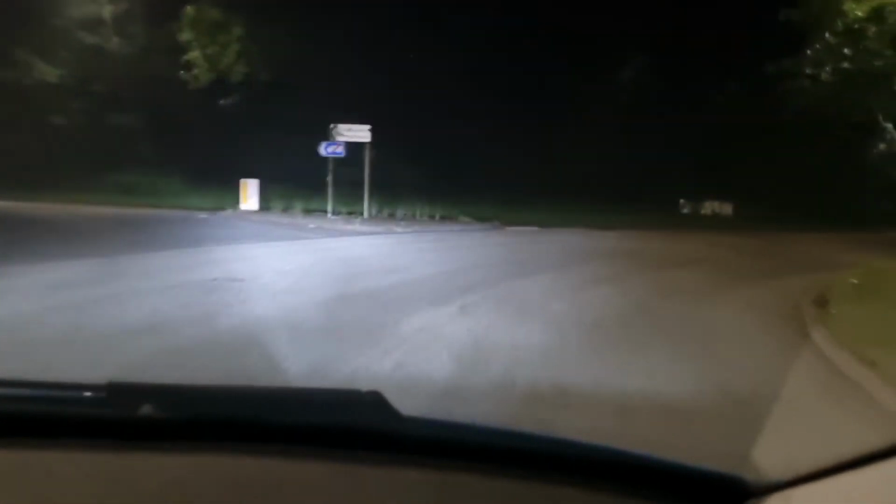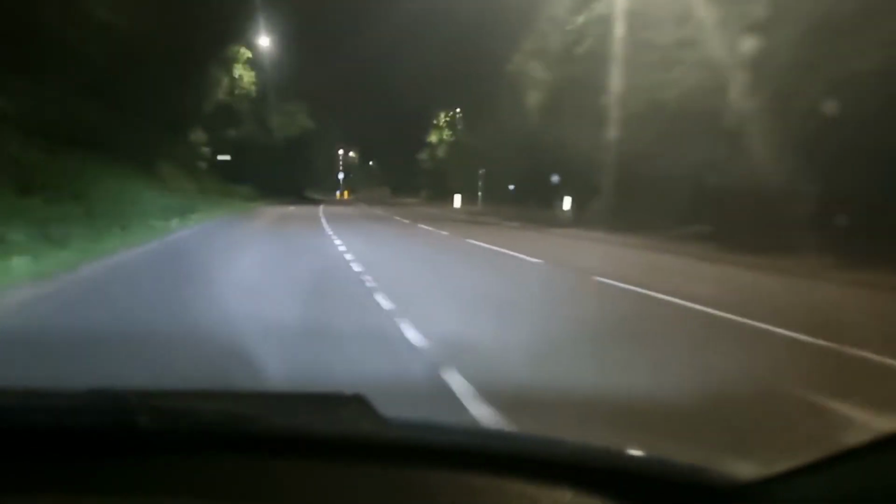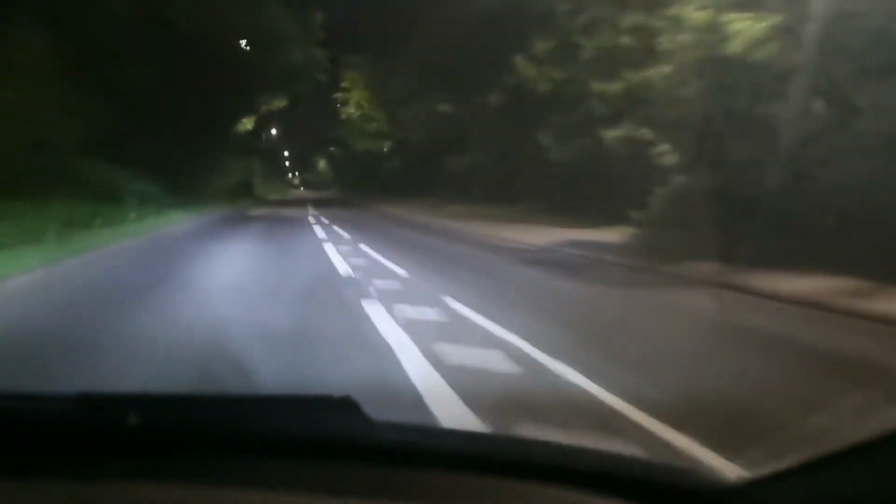Not do too much, so all you hear is the wind. Who said Corsas weren't fun? They've never driven the VXR.